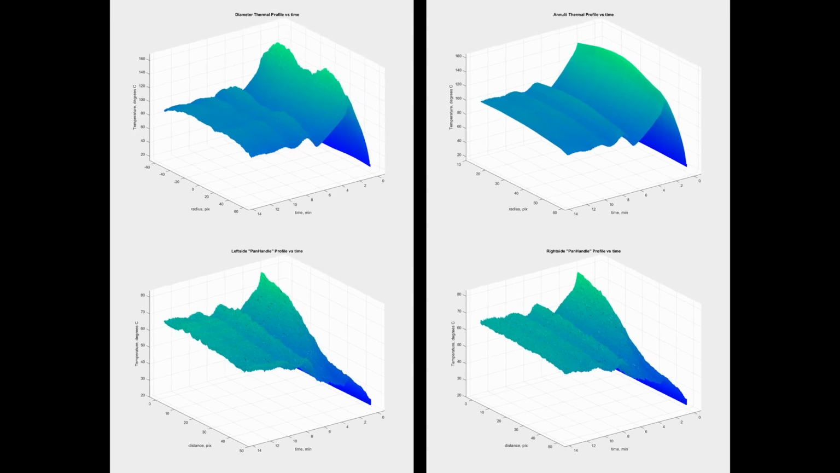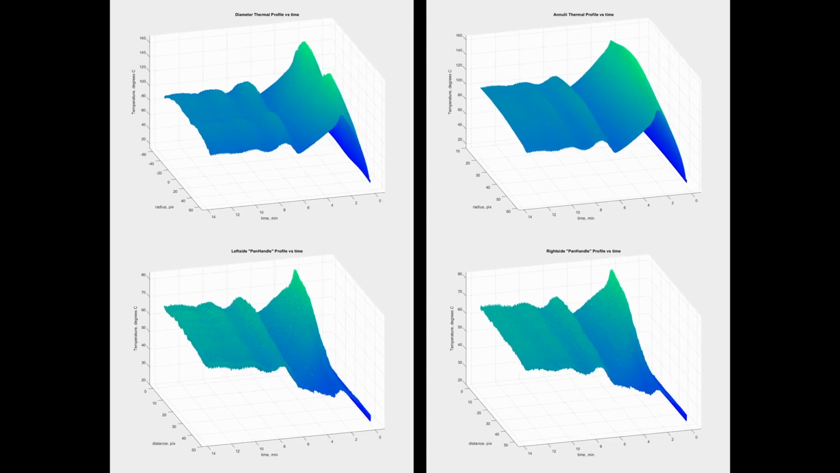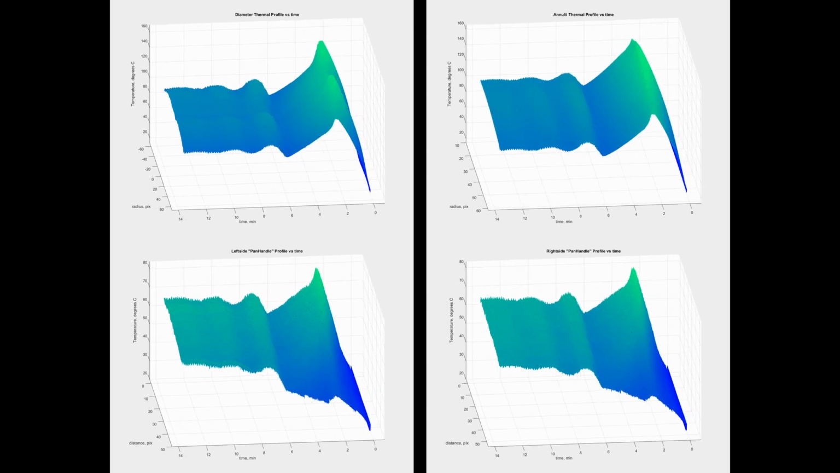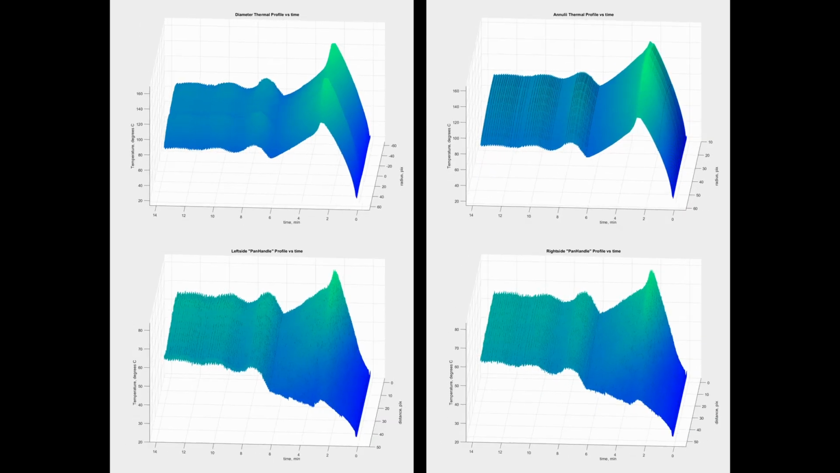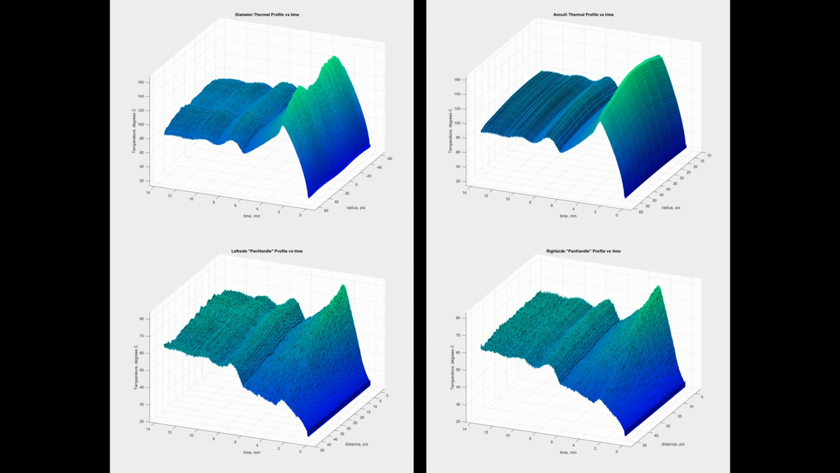Celsius. The temperature profile along any of the ROIs for any measured point in time can also be seen in these plots. Note that the diameter thermal profile is similar to a pair of the annuli thermal profiles joined together with one of them mirrored about the center.